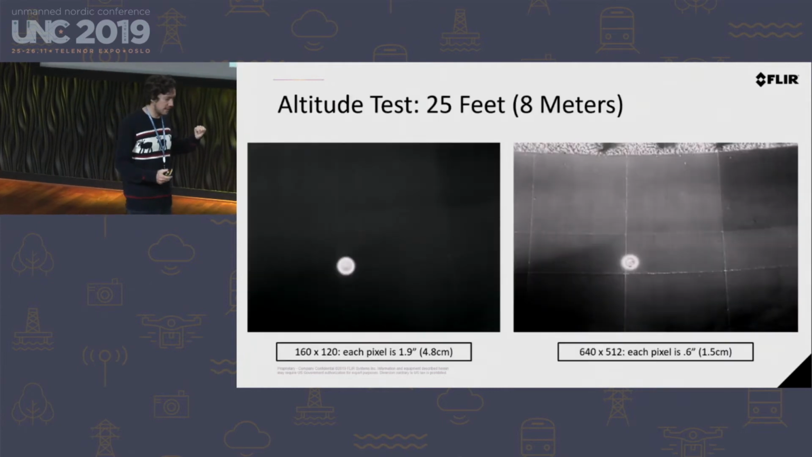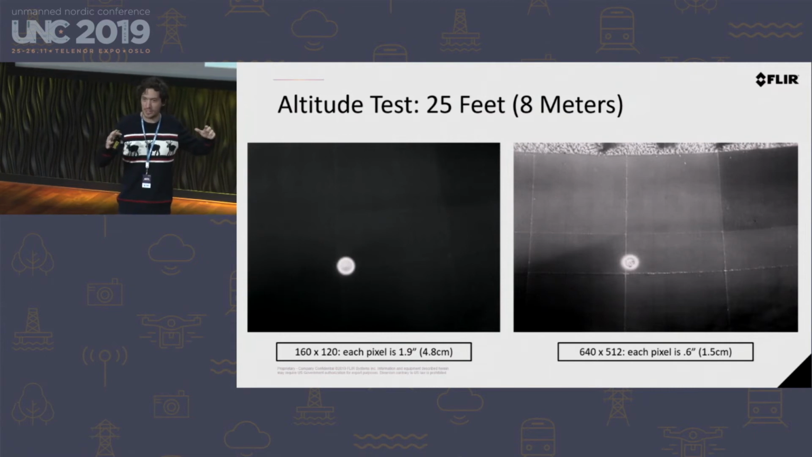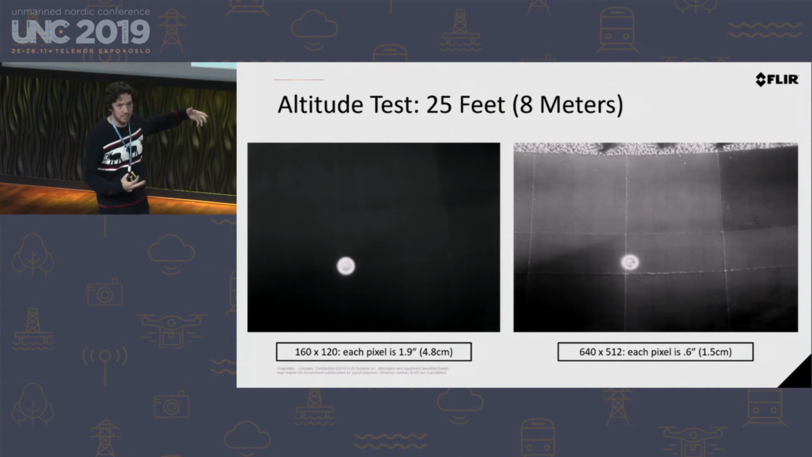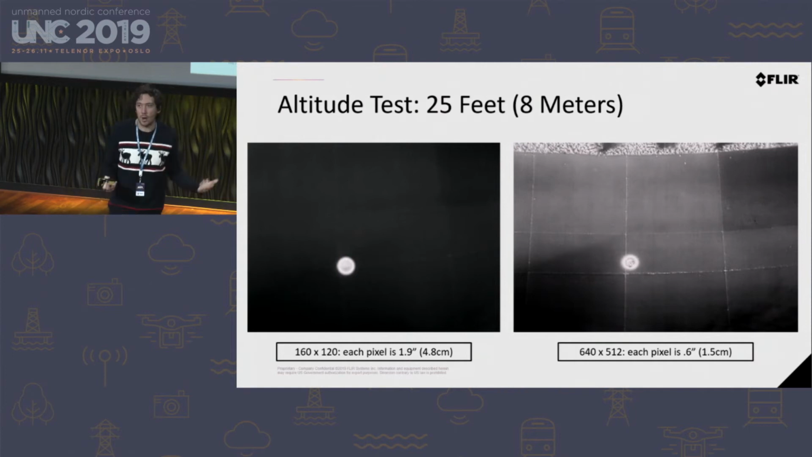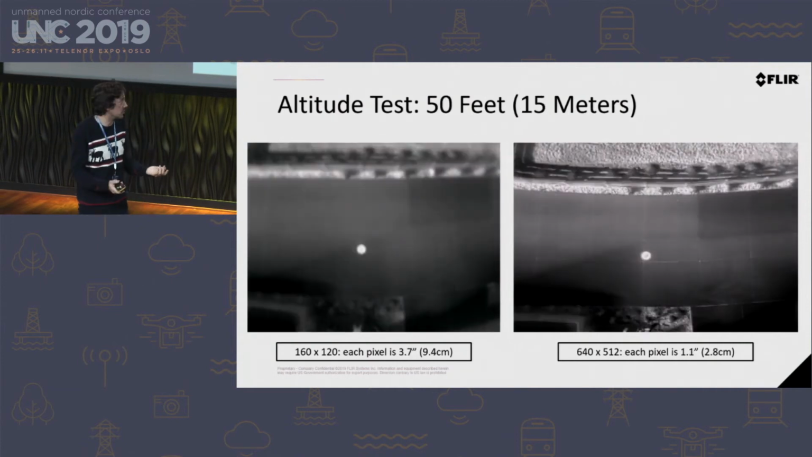So what I did is I put a pizza pan that was about 18 inches, so translate that into meters, let's say half meter, pizza pan in the middle of the street, warmed it up just so we could get an idea of what resolution looks like at different altitudes. So this is at 25 feet or 8 meters. I did that especially for you guys, translated all of this. But basically I want to give you an idea of how the number of pixels becomes a constraint as you fly higher. So at 25 feet, or 8 meters, no problem, except if you have buildings or trees or things nearby, maybe you're not able to fly at that altitude, so you have to fly higher.